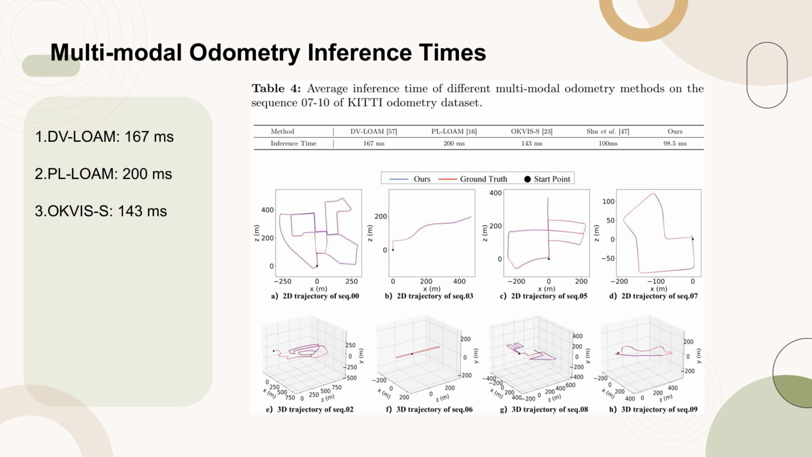DVLO has an inference time of 167 milliseconds, PLO takes 200 milliseconds, and Zhuo requires 143 milliseconds. Zhuo et al. achieve an inference time of 100 milliseconds, while our method records the fastest inference time at 98.5 milliseconds. This comparison highlights the efficiency of our method in processing multimodal odometry tasks.